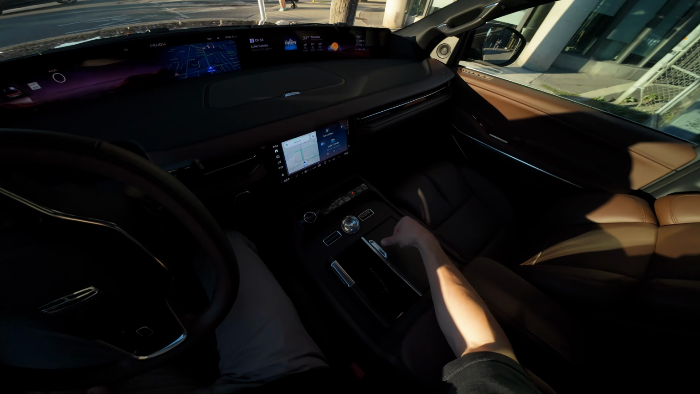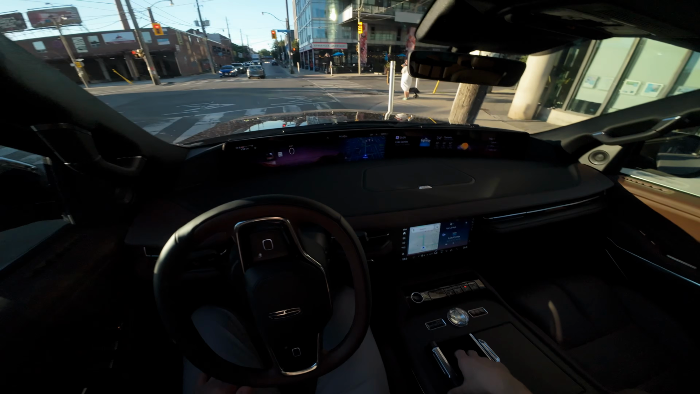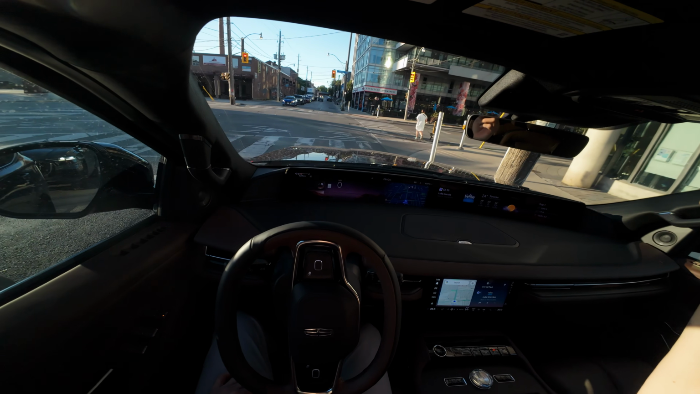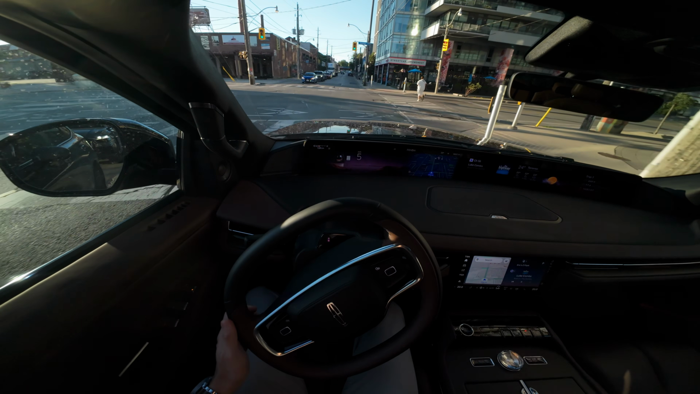While it's charging here, cup holders over here if you're wondering what's underneath these covers. And we also got a sunglass holder up here, which surprisingly few cars have these days, so I appreciate Lincoln including that.